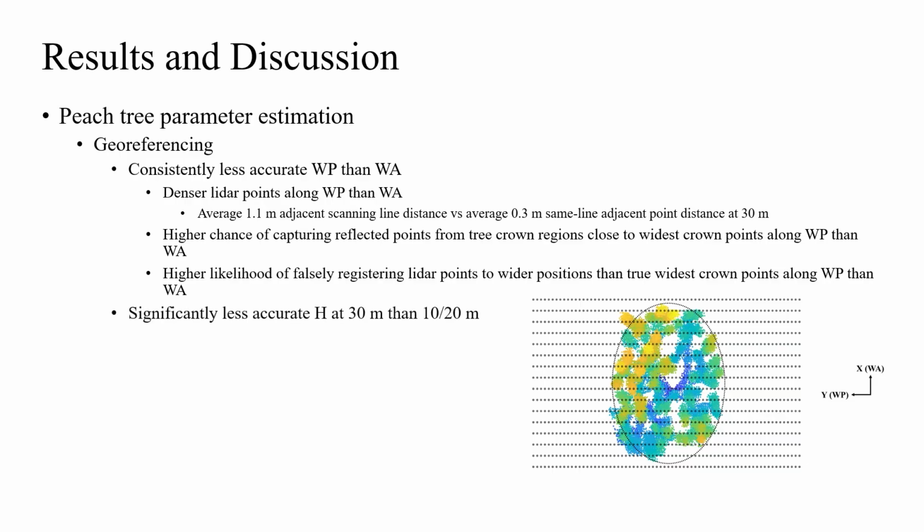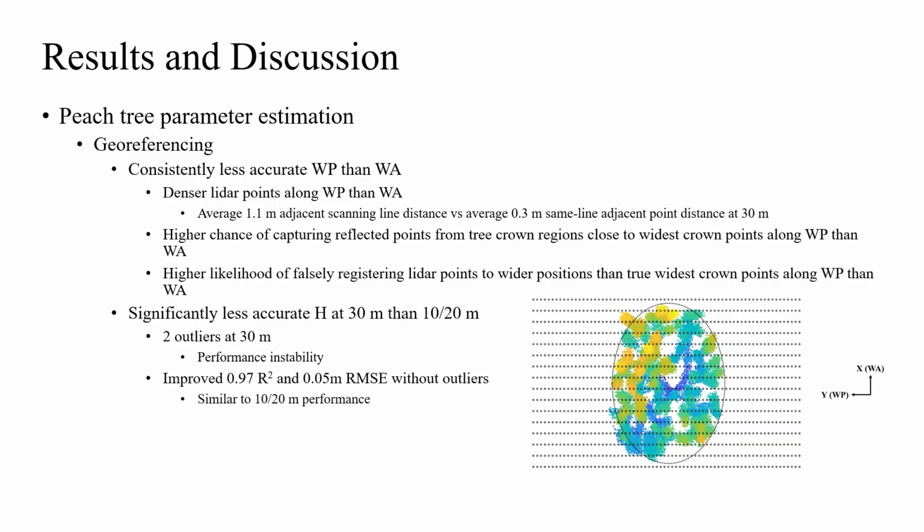In terms of H accuracy, georeferencing delivered similar results for the 10-meter and 20-meter flights, yet the 30-meter results became significantly less accurate. Two outliers existed among the 30-meter estimations, which indicated the performance instability of the low-accuracy GNSS receiver and IMU. By removing the outliers, the corresponding R-squared and RMSE could be improved to 0.97 and 0.05 meters, which are similar to the 10-meter and 20-meter results.